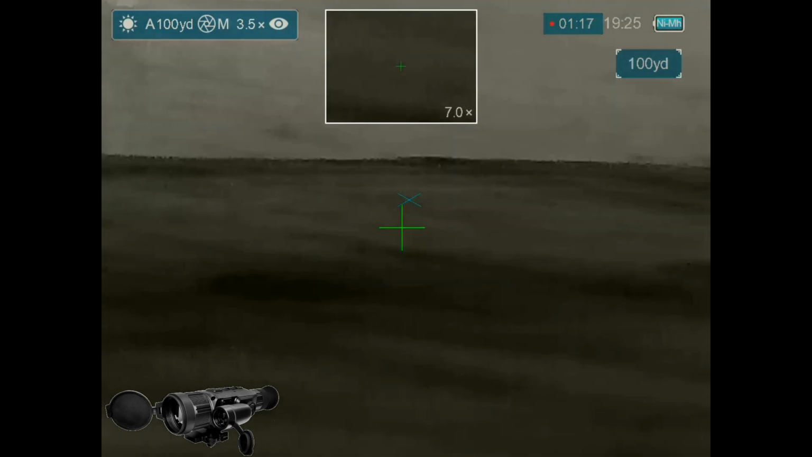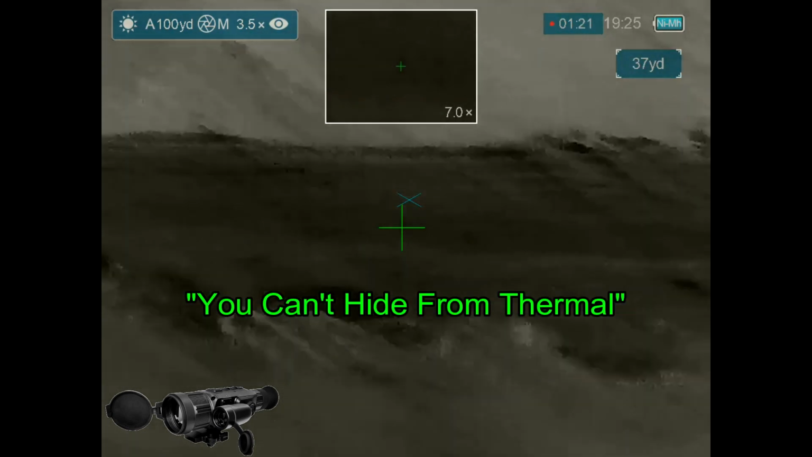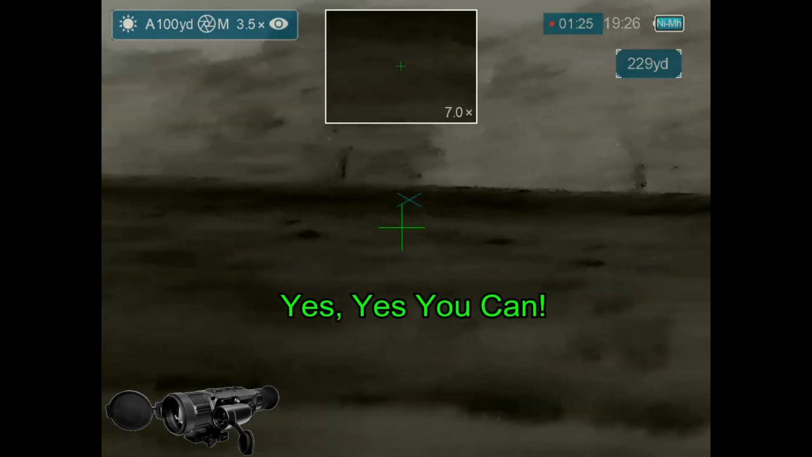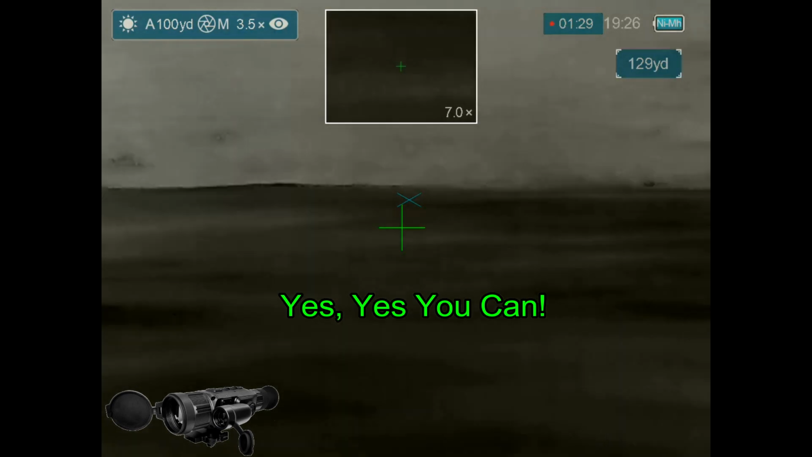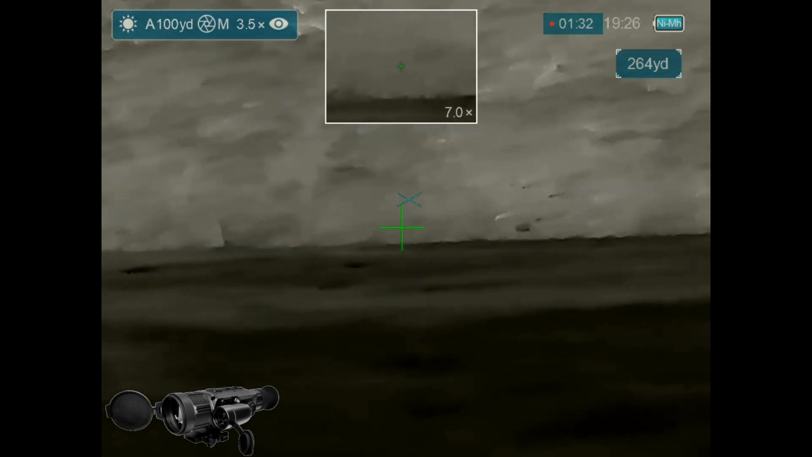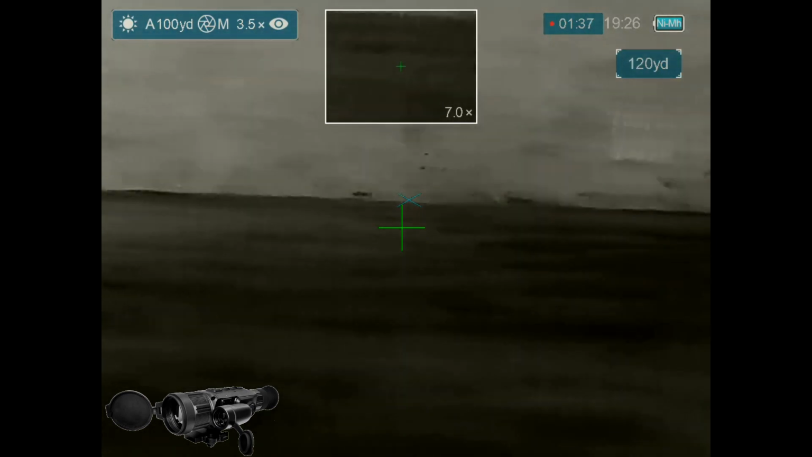Recently I was involved in an online discussion about the capabilities of thermal, and one gentleman was saying you can't hide from thermal. That's one of the advantages of it. And as you can see from this field, yes, you can hide from thermal. If you are below the height of the grass, you can disappear completely. I don't see any of the hogs I've shot. That is just amazing to me.